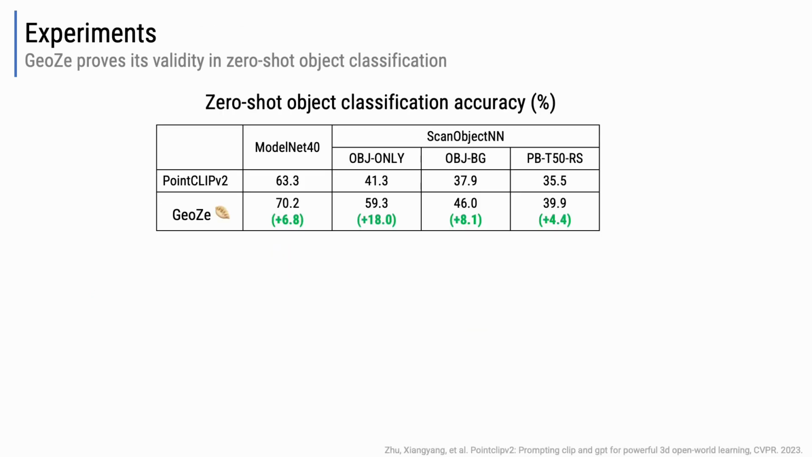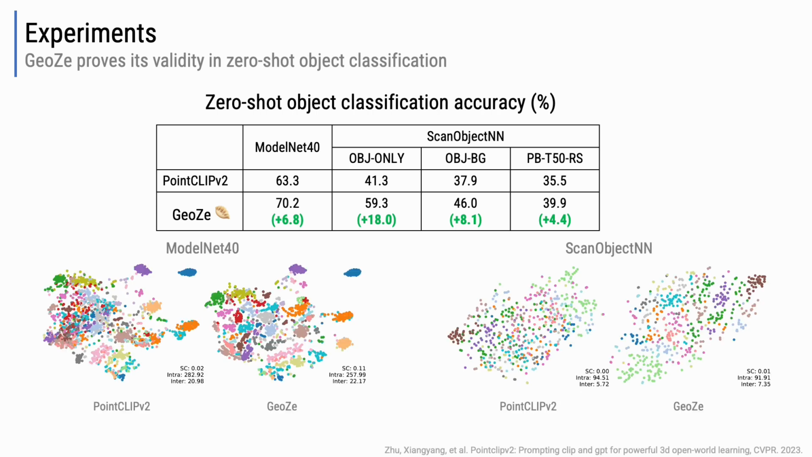We report the results for zero-shot object classification on ModelNet40 and ScanObjectNN. Jiaozi surpasses PointCLIP V2 across all datasets. We also show the t-SNE comparison of the class representations extracted using PointCLIP V2 and Jiaozi. Jiaozi produces better separated and grouped clusters for different categories.